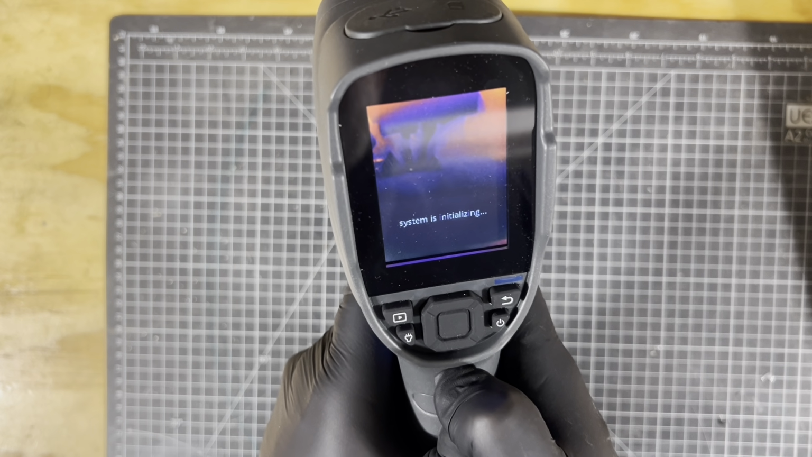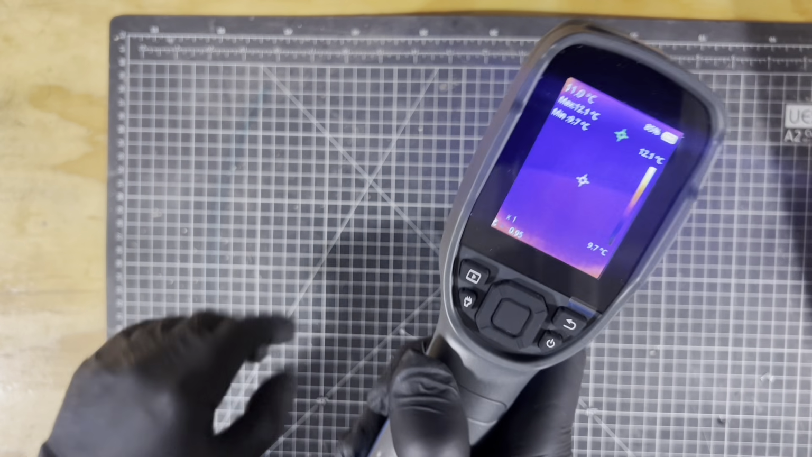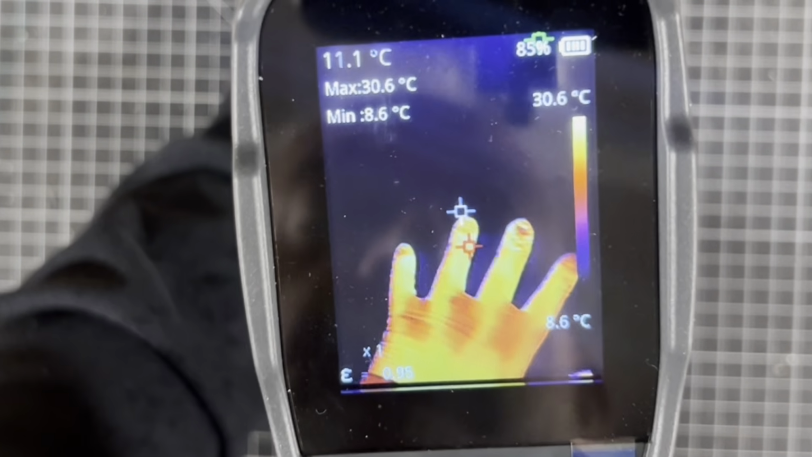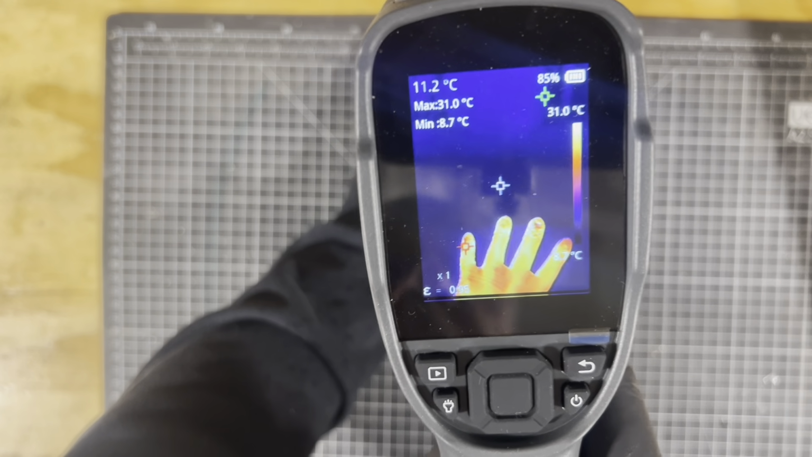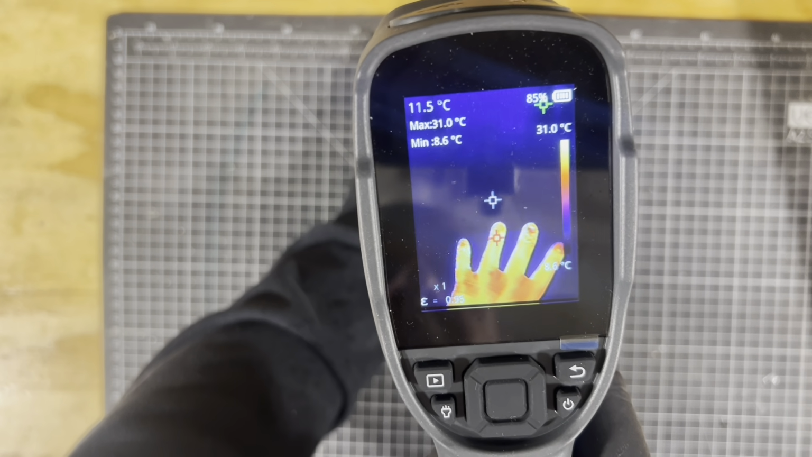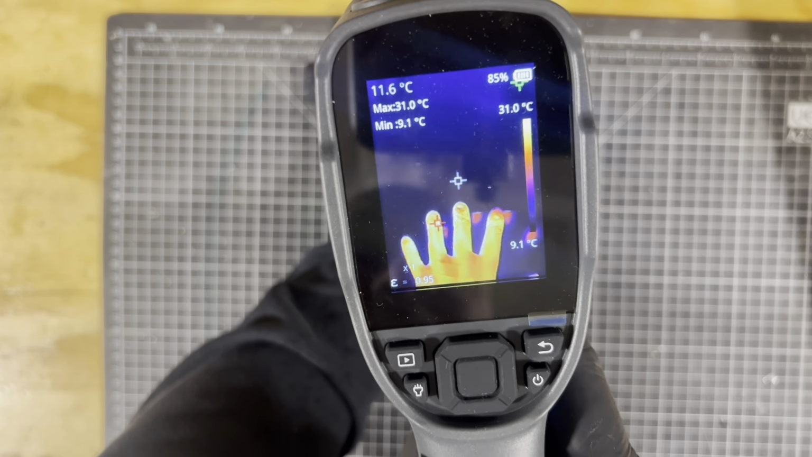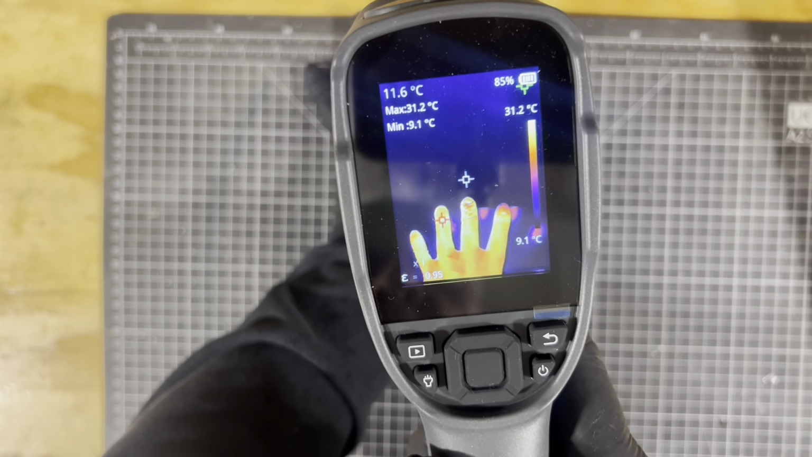So the system initializing. And as you can see, it's starting to work already. Put my hand under there. There we go. You can see it's warm. Now you can see on there 3 targets. If you can see those, we've got a green one, a red one, and a white. Now the white one is in the center of the screen. The red one is the hottest points, which you can see on there is 31 degrees on my fingers. And then the green one, you can see in the top right-hand corner there, that's the coldest position. And you see the scale down the side. So 9.1 centigrade up to 31.1 centigrade.